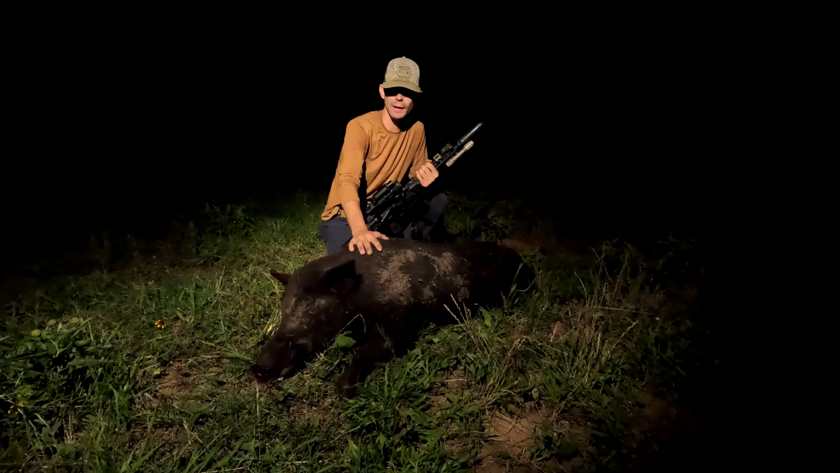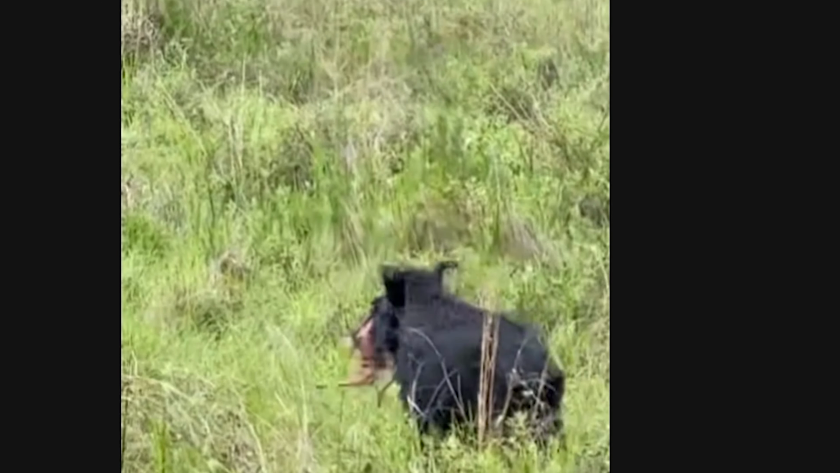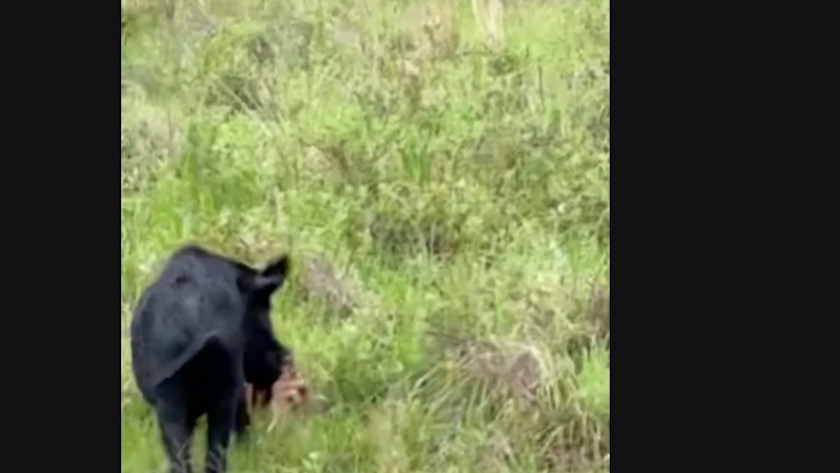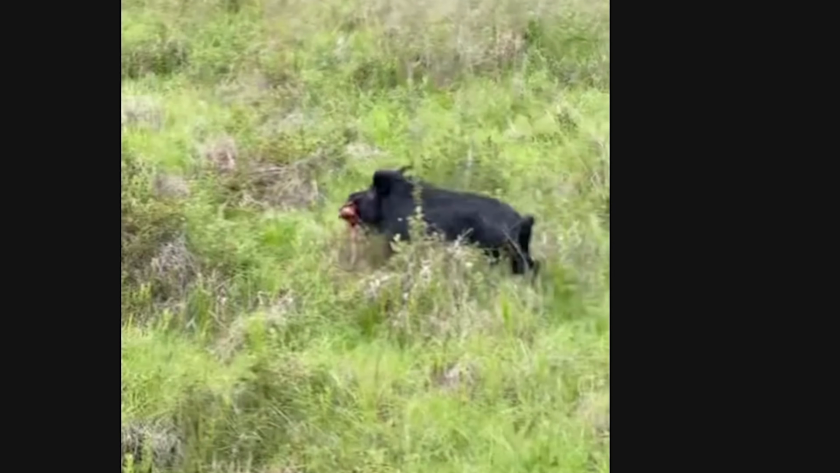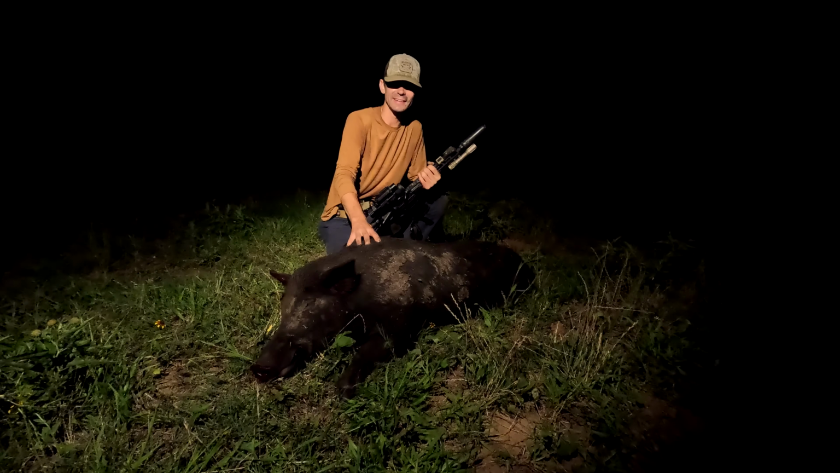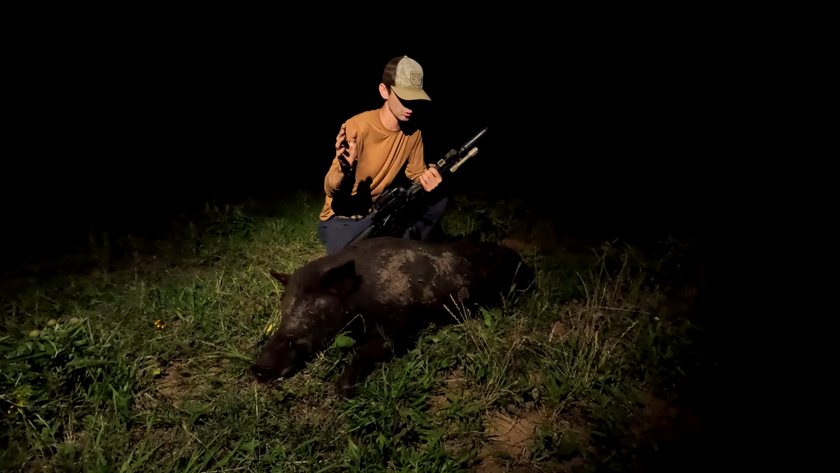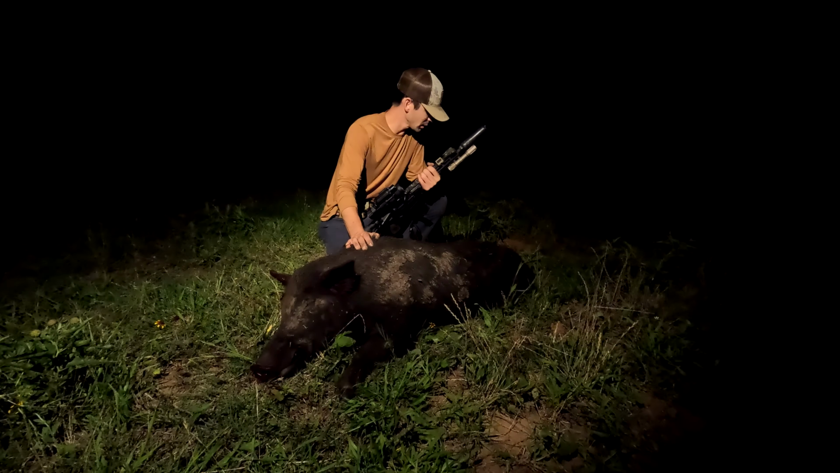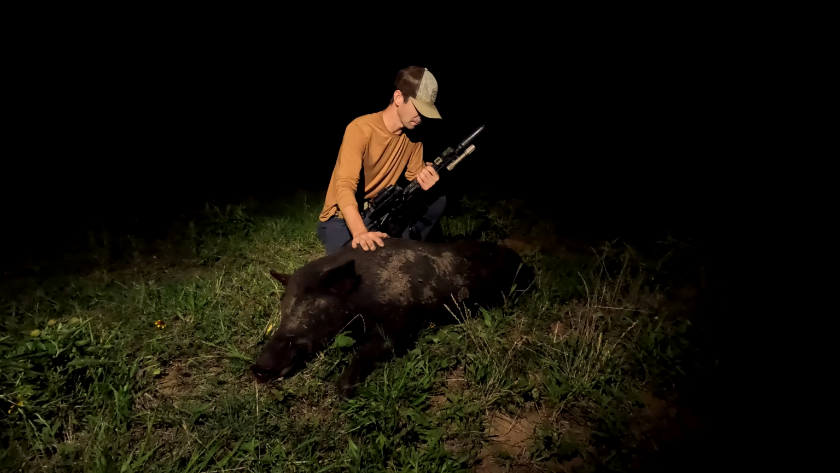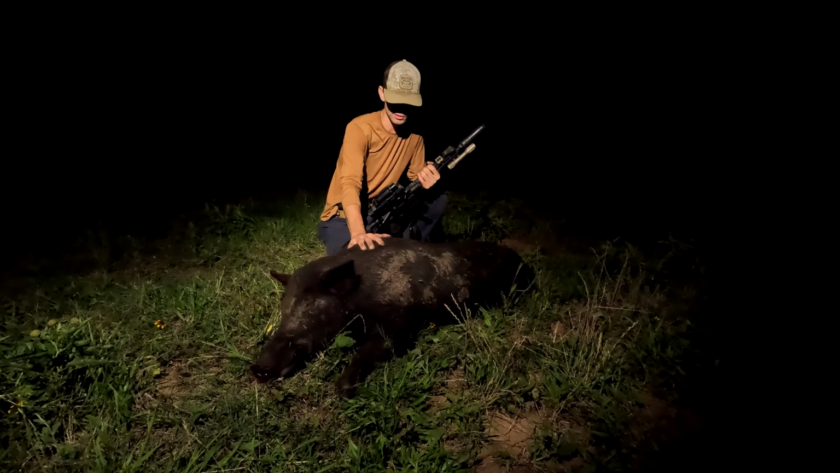Yeah, we want him to die because they are bad for the environment. There's a clip going around of a boar carrying off a fawn. So this invasive species, I know that fawns die every day. I know coyotes eat them, but this invasive species is coming in and killing fawns. That's crazy. They eat turkey eggs. They destroy nests, quail, turkey, other ground birds like that. They rut up ground. They destroy fencing. They're awful, but they are still a living animal, and we need to treat them with respect.